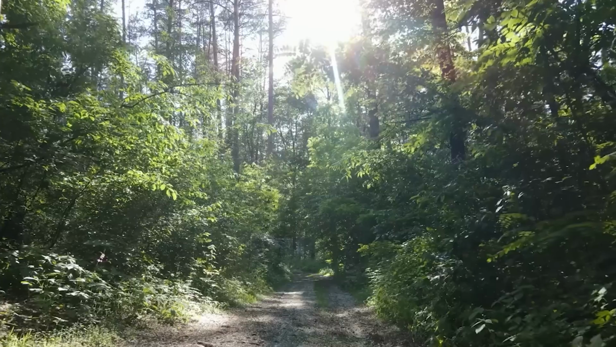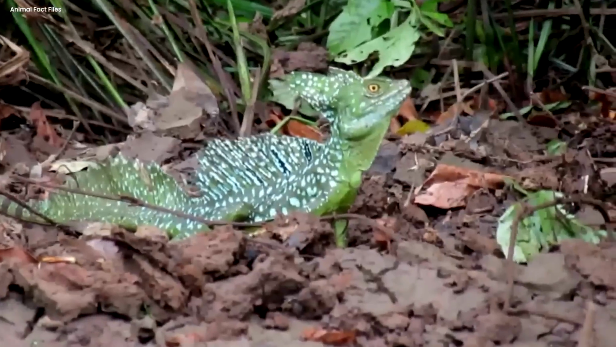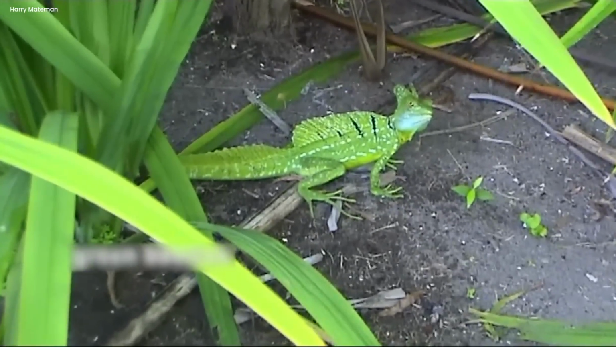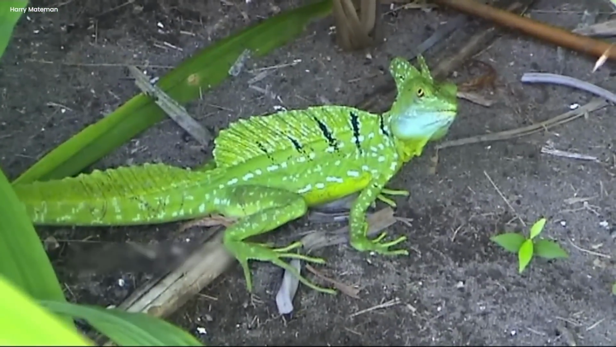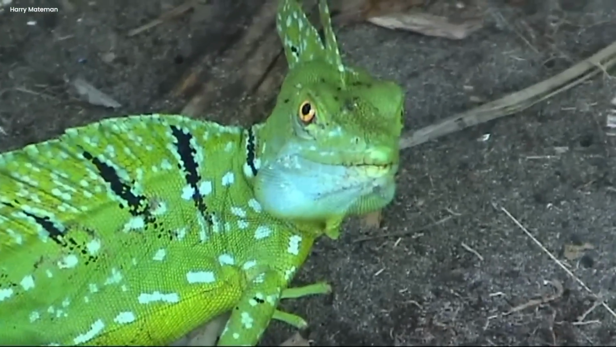Mysterious lizard like Costa Rica. On a sunny day in a quiet place, something strange happened. A camera took a picture of a creature that was very weird. It looked like a lizard, but it was much bigger and not like any lizard we know. Its skin was shiny and covered in scales that sparkled in the sunlight.